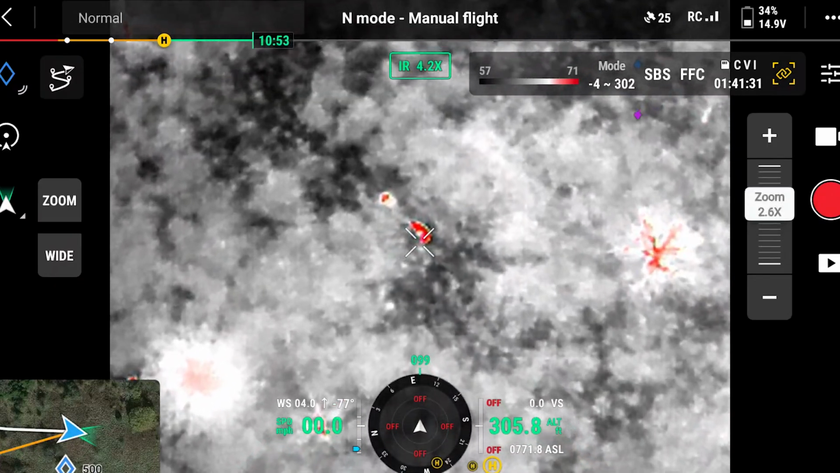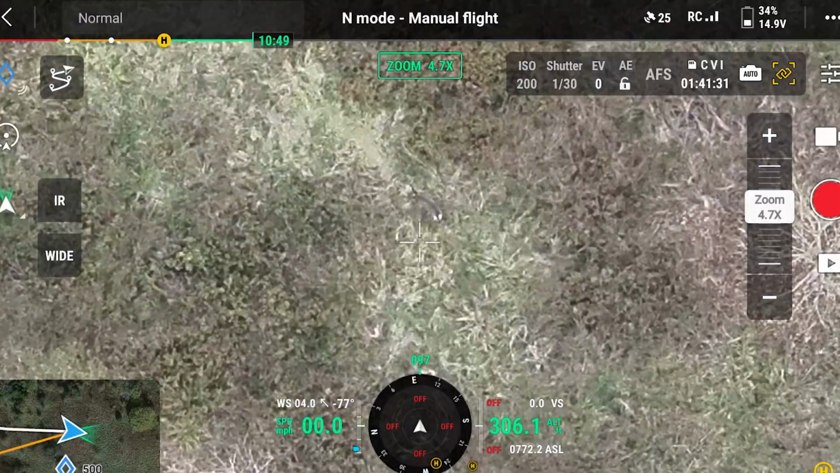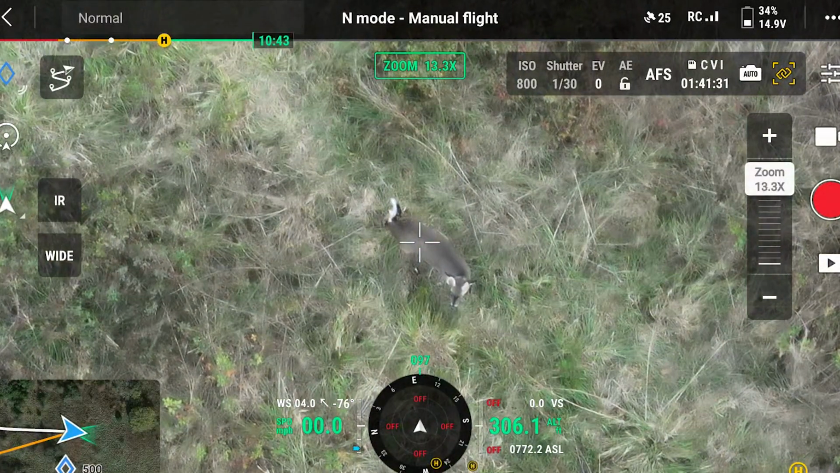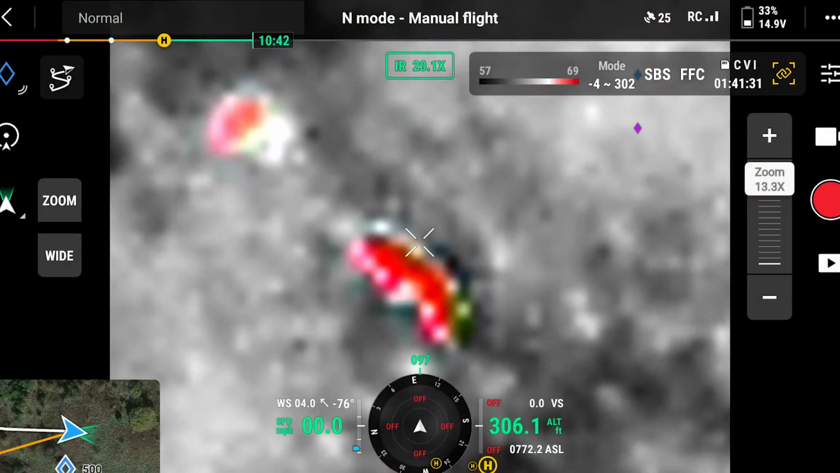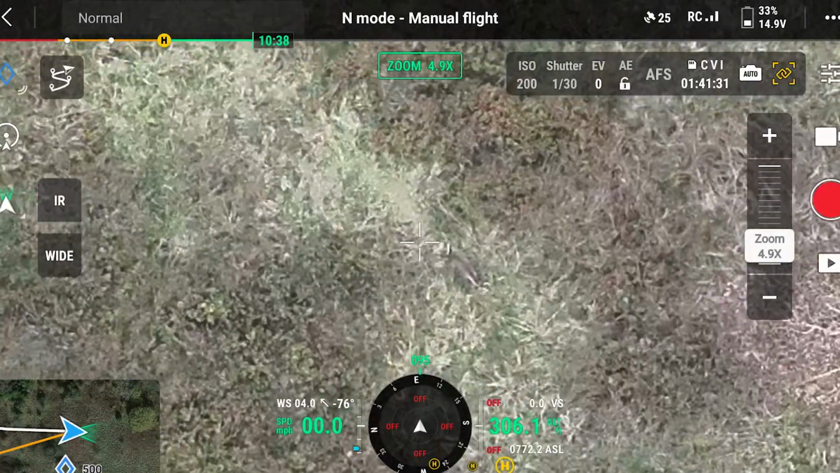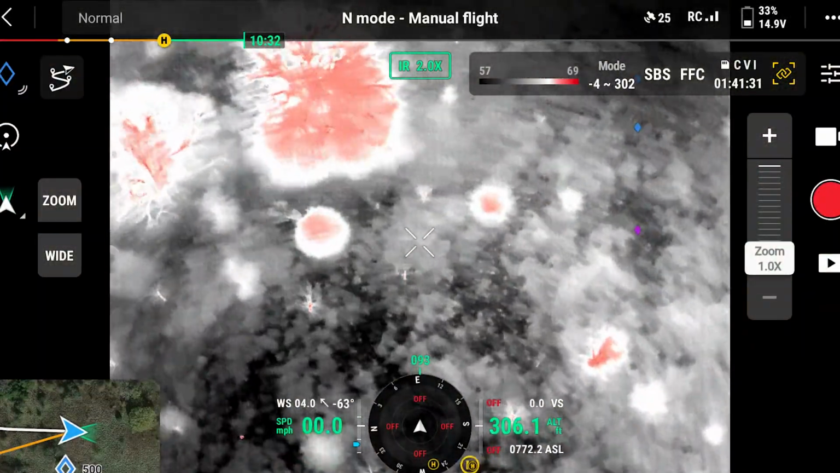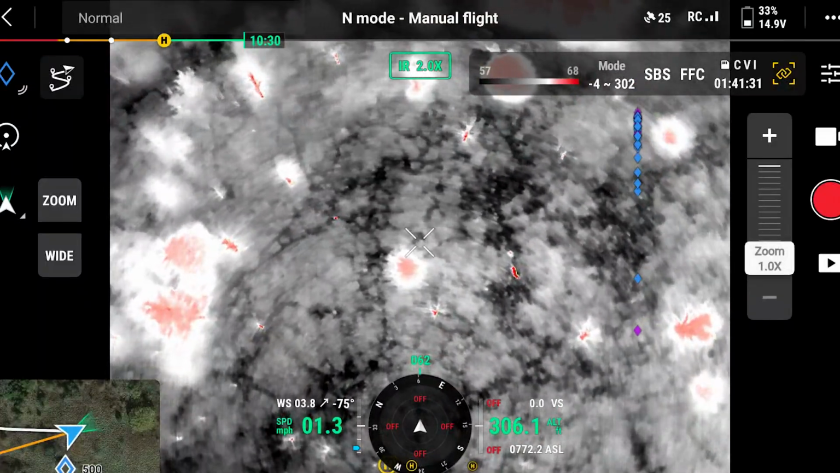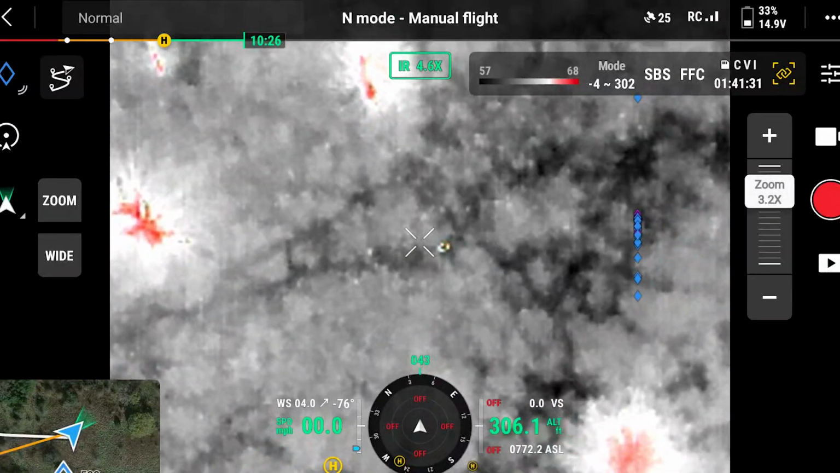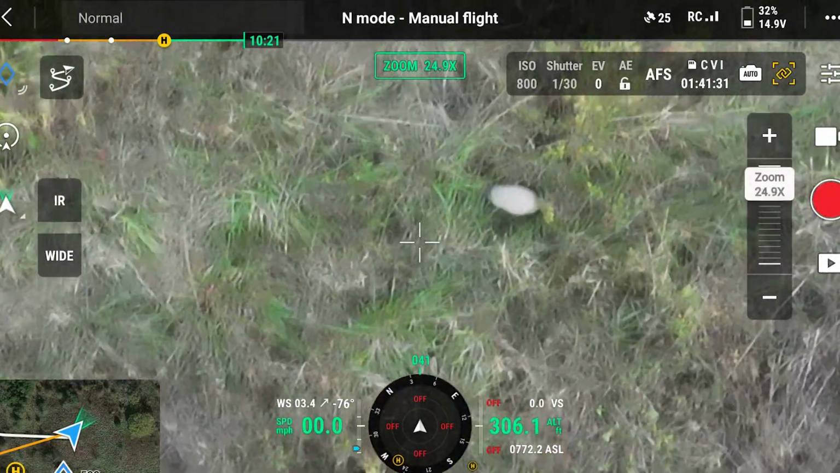Okay, so he was bedded. He must have been bedded, just right there in that matted grass. And you can see where it's still hot. It's another armadillo. Yep.